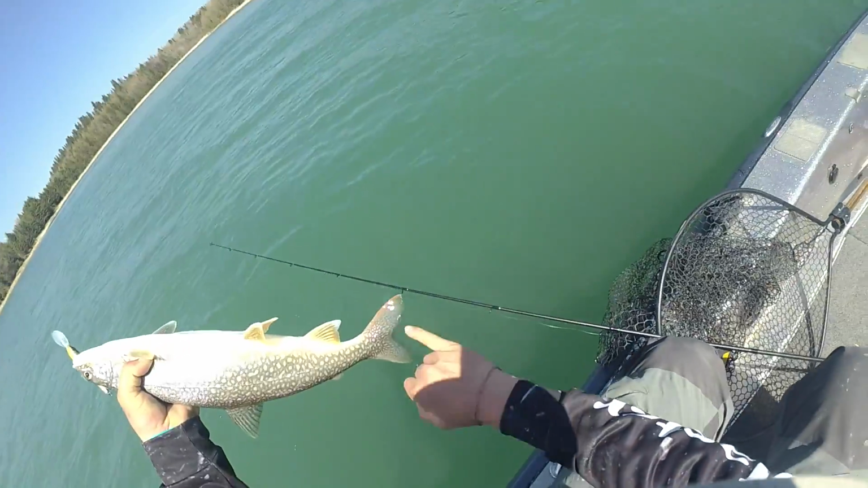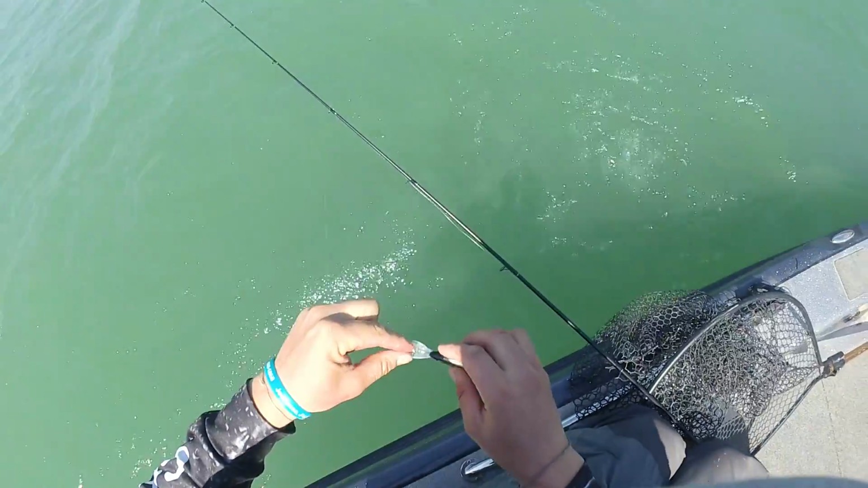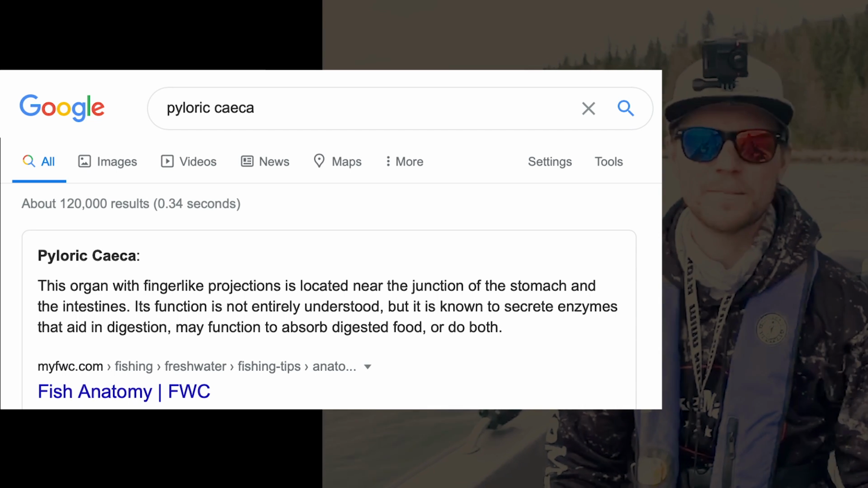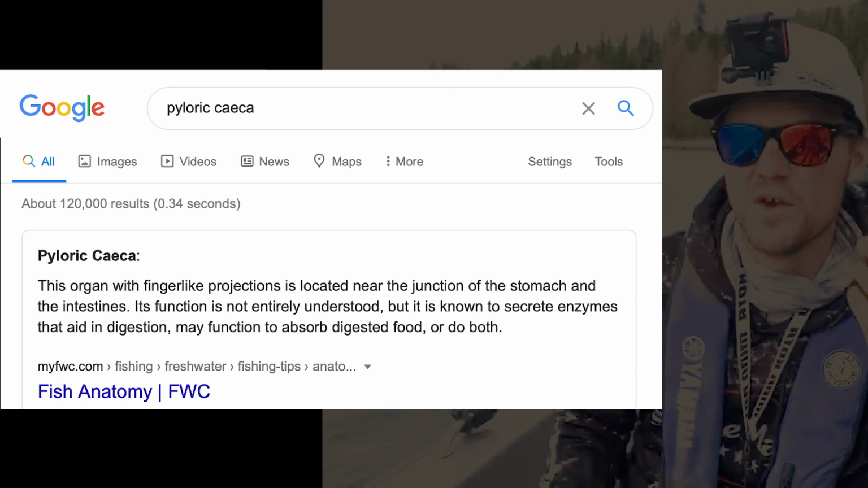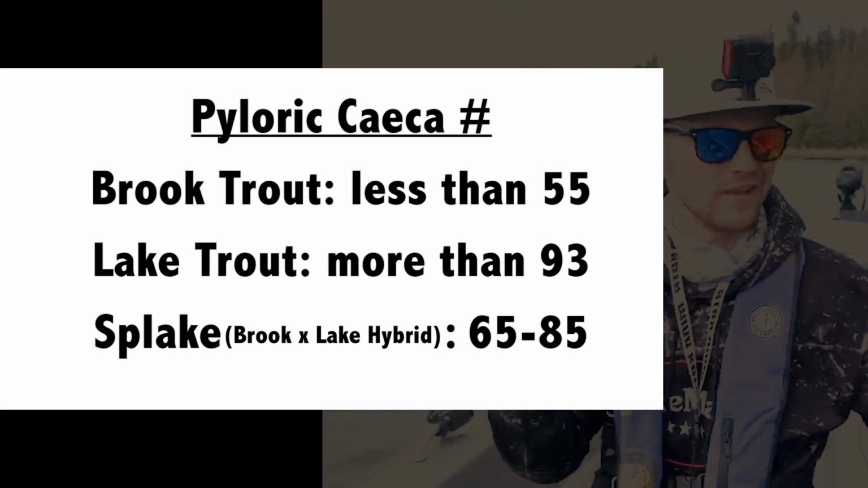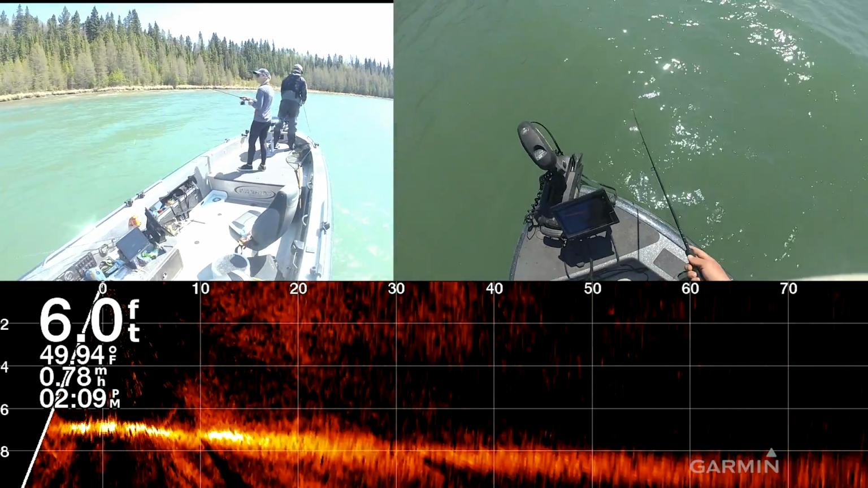Yeah, nice little splake, see a little red on the fin here? We'll just call her a splake, another splake. Why don't you explain what you need to do to identify a splake between a lake trout? Other than the tail, you have to cut it open. It's called the pyloric caeca, some sort of extensions off the intestines, and it's the best way to tell the difference between a splake, a brookie, and a lake trout. There's a distinct difference in the number, something like 40 to 50 is one species and 51 to 70 is another species. So that is the only way to tell for sure, cutting it open.